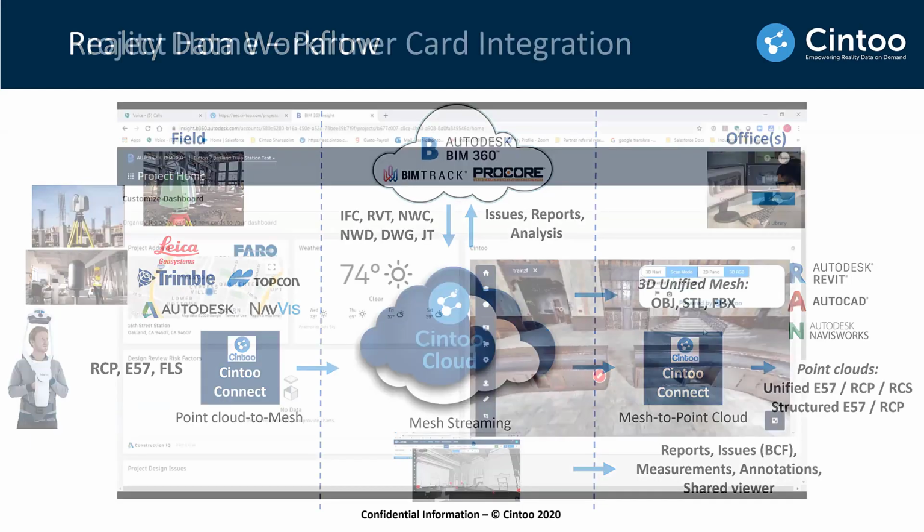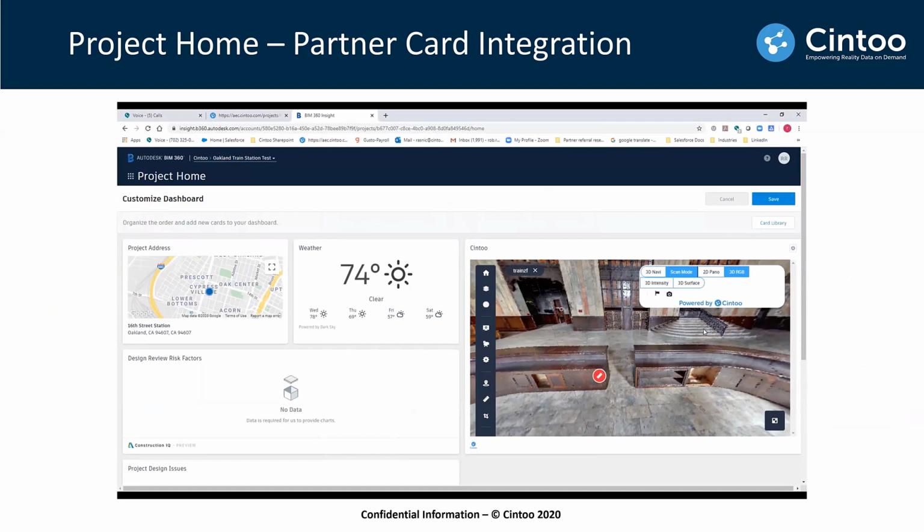In terms of integration, we also integrated with Project Home, so you can have a shared view of your scan data inside Cintoo Cloud within your Project Home, within your BIM 360 dashboard. And this is very easy to do.